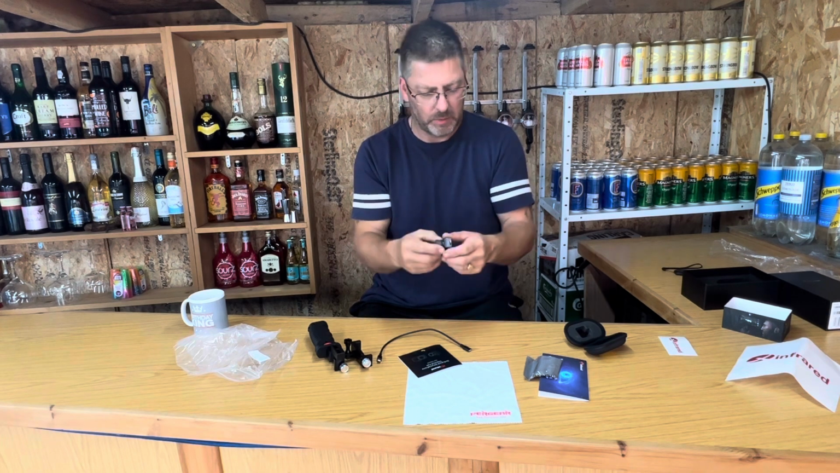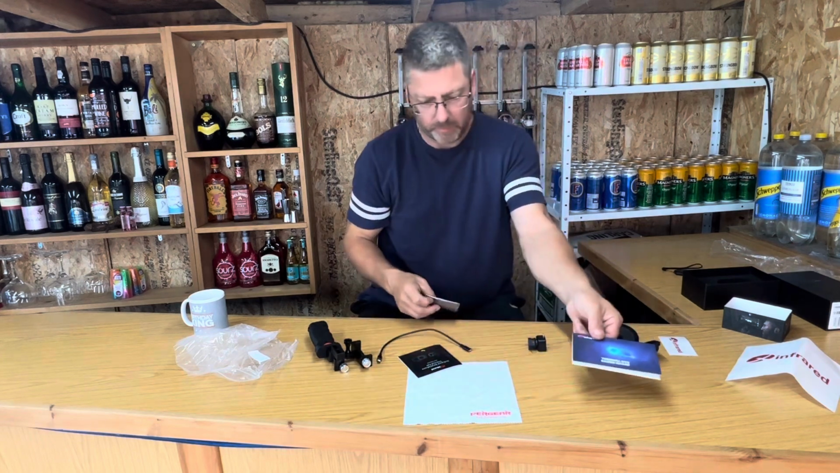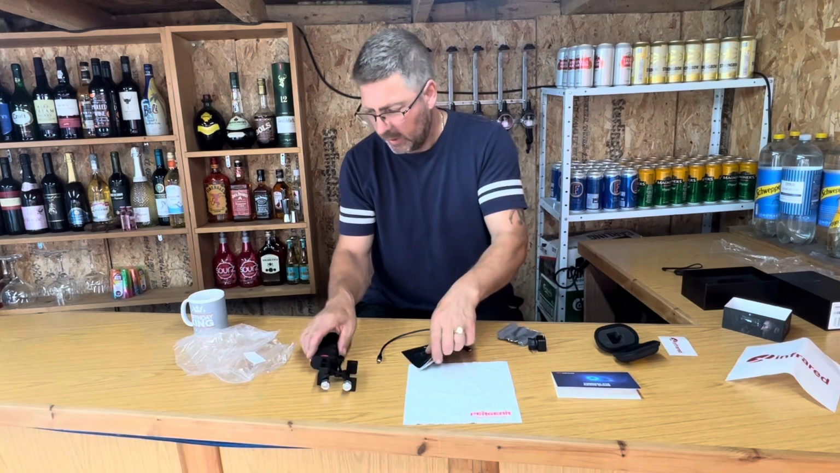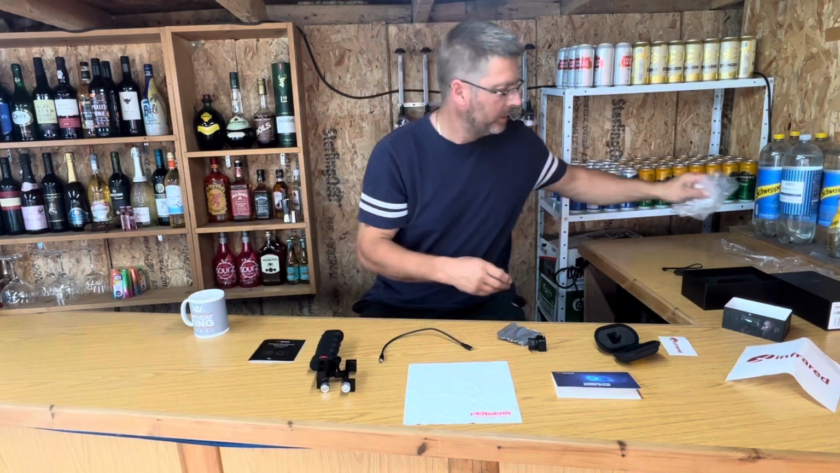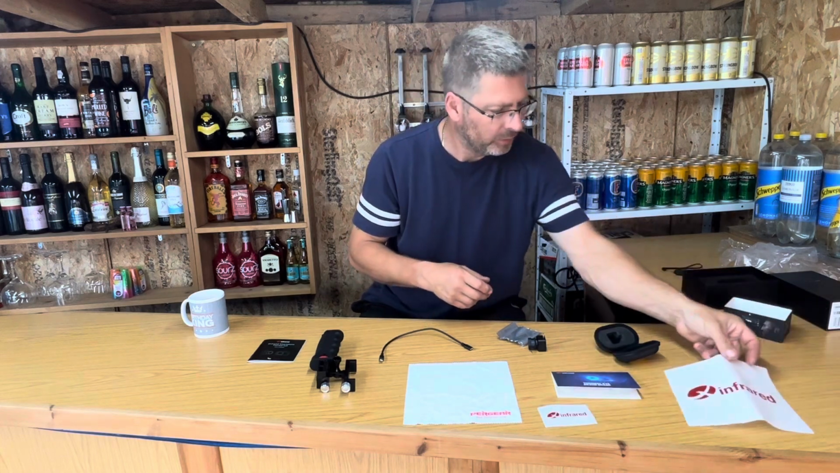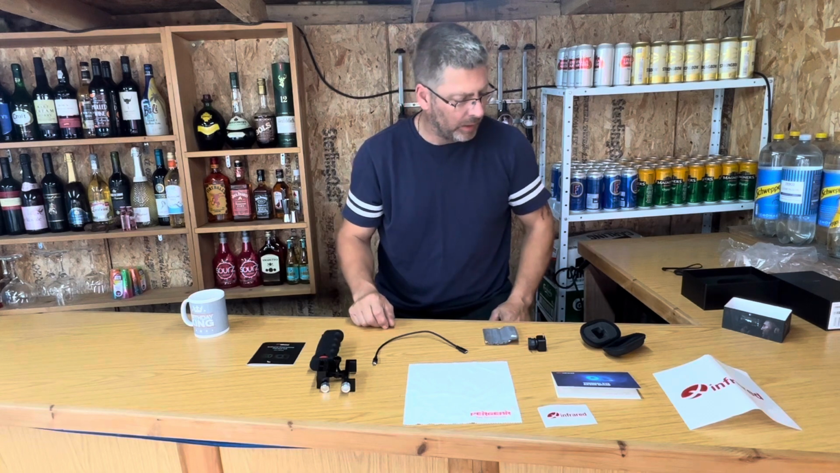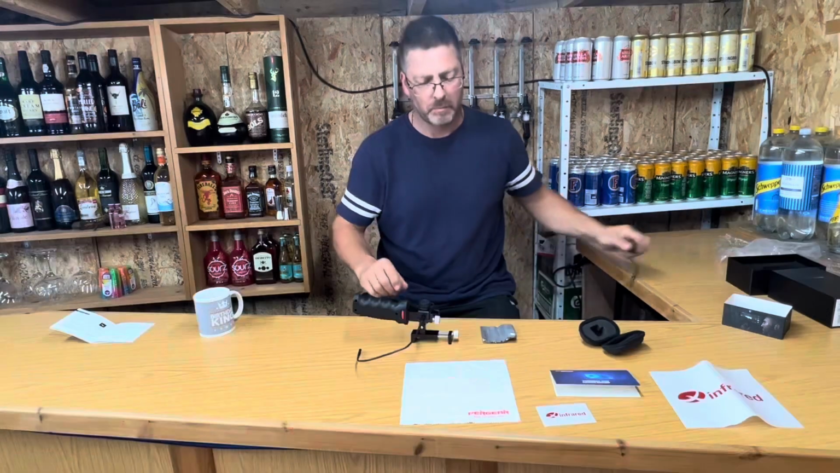That's the iPhone fitting and just its name on the back, etc. Another little smaller sticker there for fitting somewhere. So this is everything I get in the pack. I'm going to have a little play with it now, see how it goes together, etc. And I'll come back to you shortly.